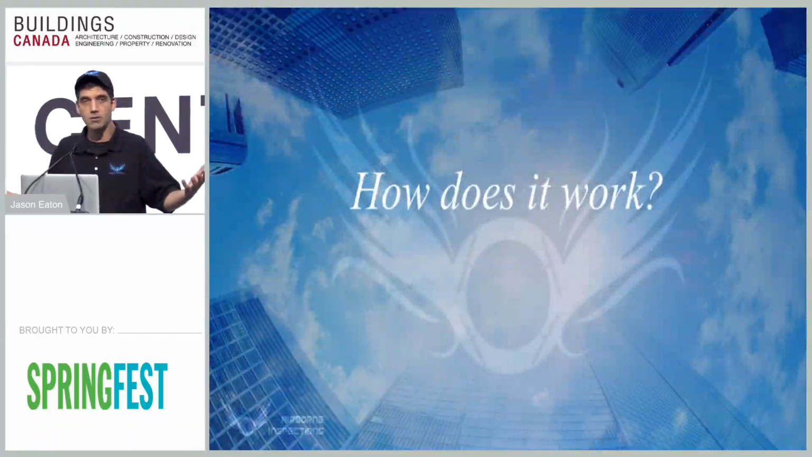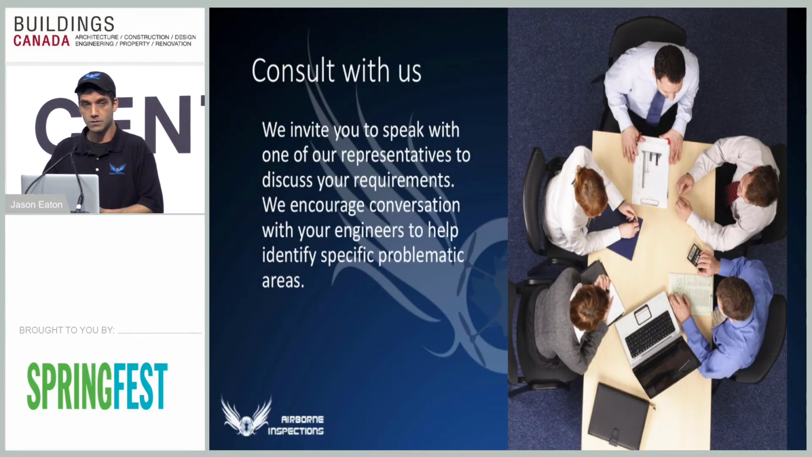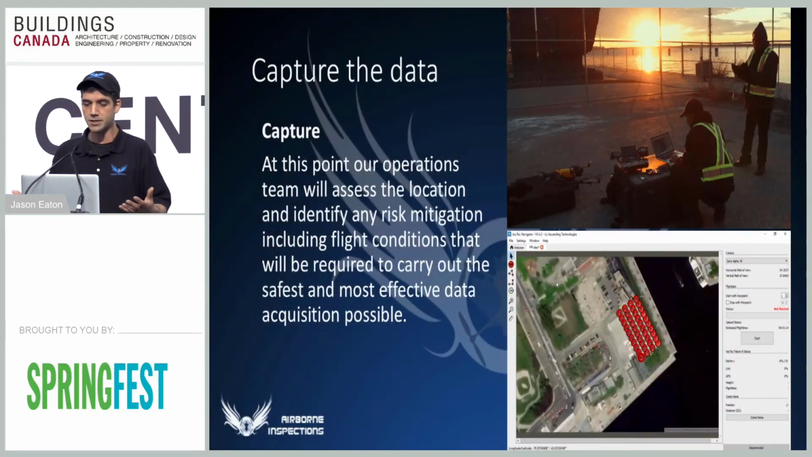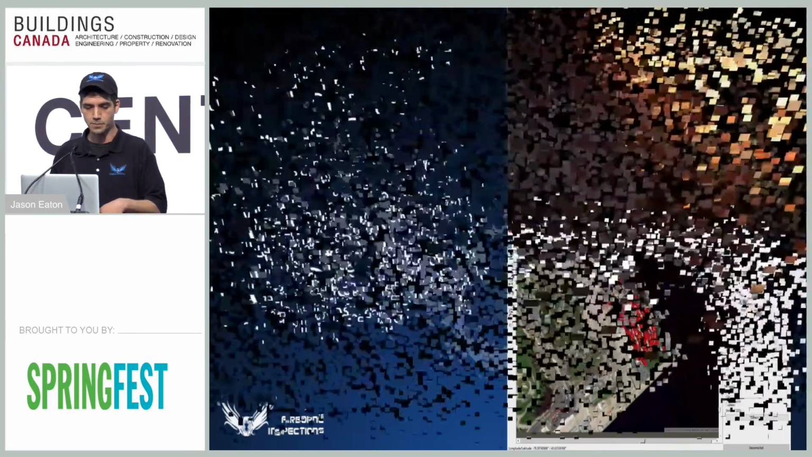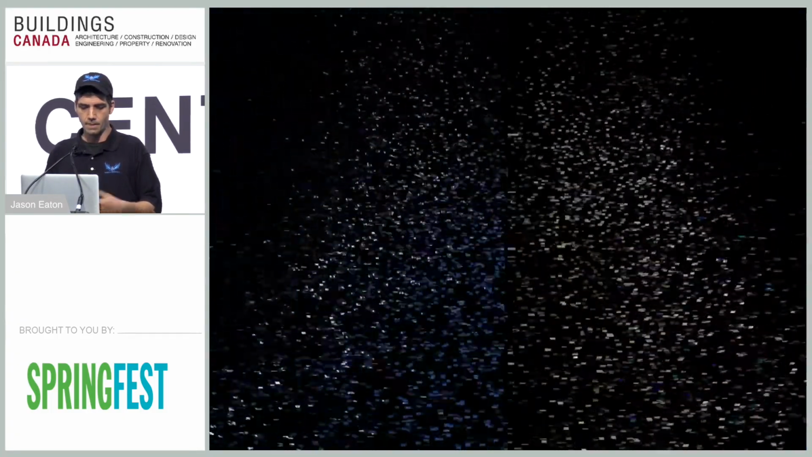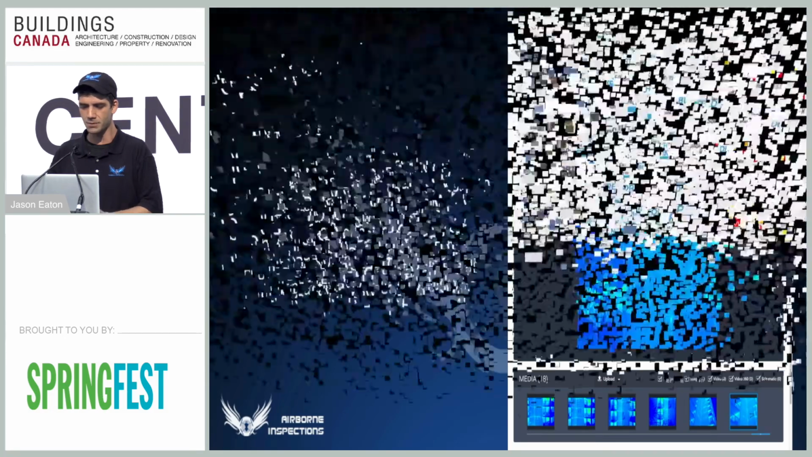Let me run through really quick how it works. It's really simple, actually. Contact us. We encourage your engineers to come and talk to us if you've got a specific problem area on your building. Otherwise, if you want the entire building done, just let us know. We start with a civic address, and from there, operations will take over. We'll go out and capture the data. Once it's captured, we analyze it, and then we report on it. It's that simple. It's 4 steps. It's not as hard as people think.